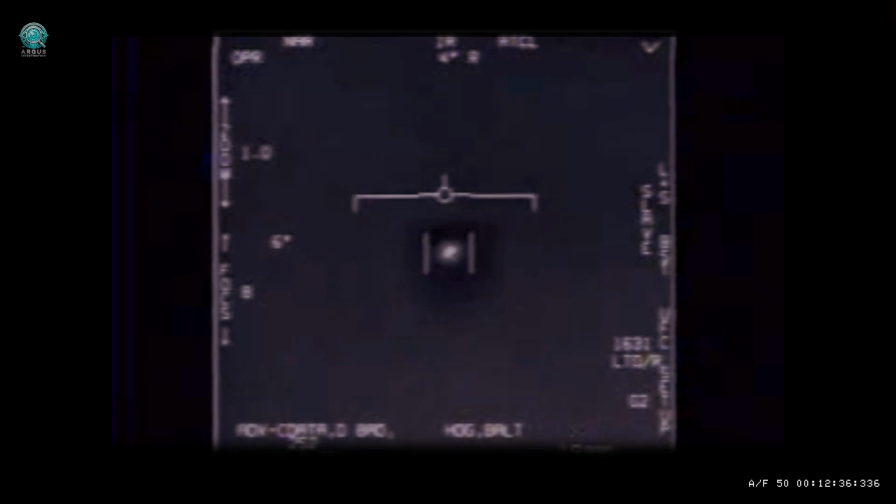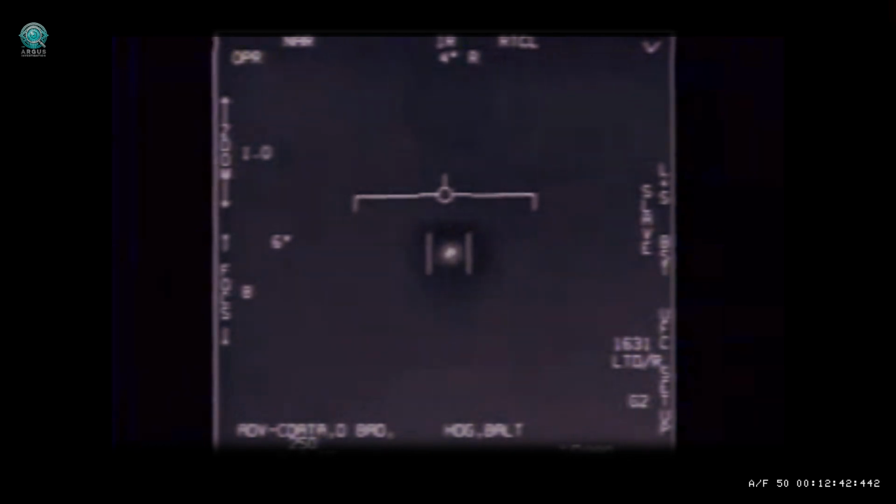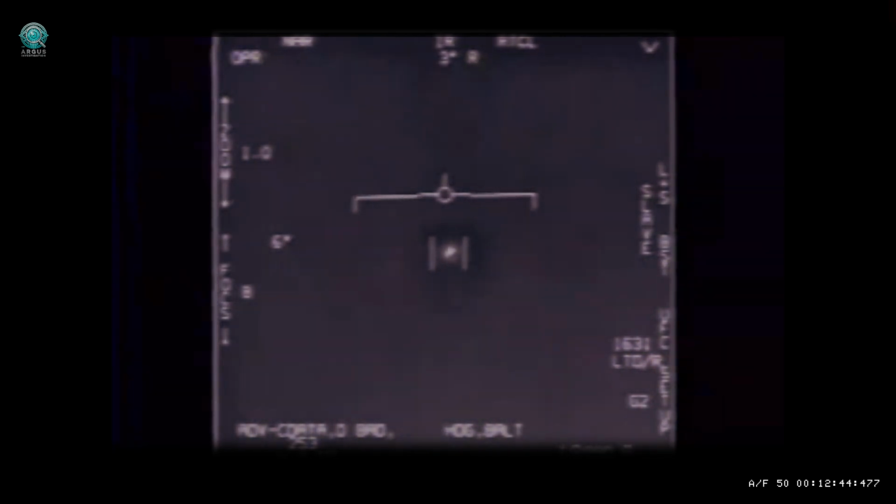So to be clear, so I understand, you did pick this thing up on radar first. Correct. Yeah. Okay. You saw other sensor data. You saw radar data. Yeah, of course. Once I got the target of interest on my radar, I took a lock, and that's when all the kind of funky things started happening.